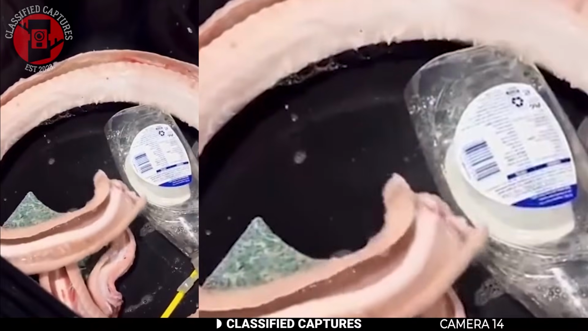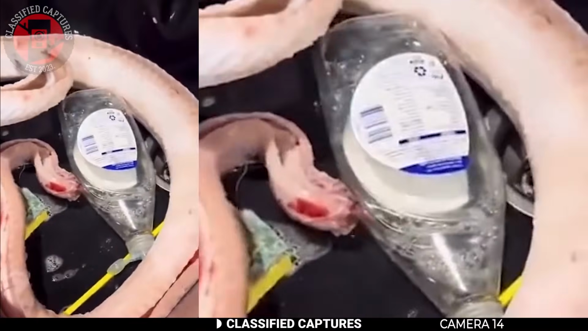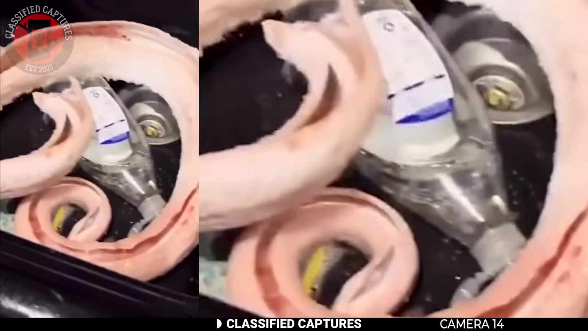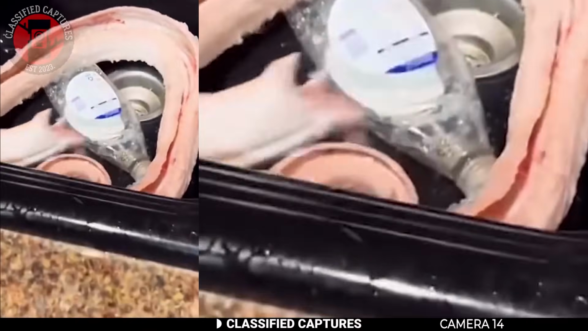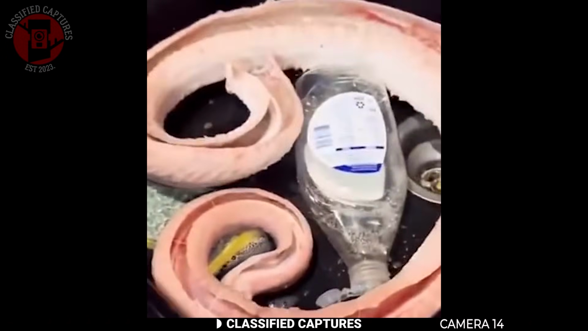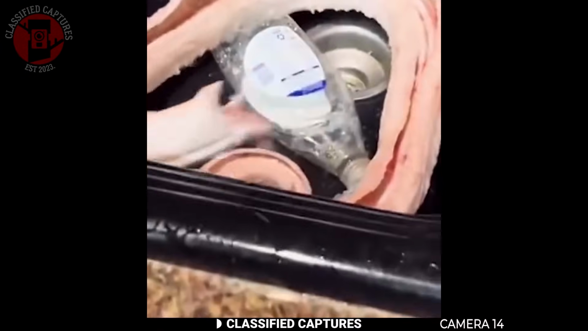Even after death, a snake's nervous system can continue to send signals to the muscles for a short time, especially if it was killed recently. This can cause spasms or movements that make it appear alive, even though it's not. Some viewers have speculated that this could be AI-generated footage because of how eerie and lifelike it looks. With how realistic artificial videos have become lately, it's hard to tell what's real and what isn't.